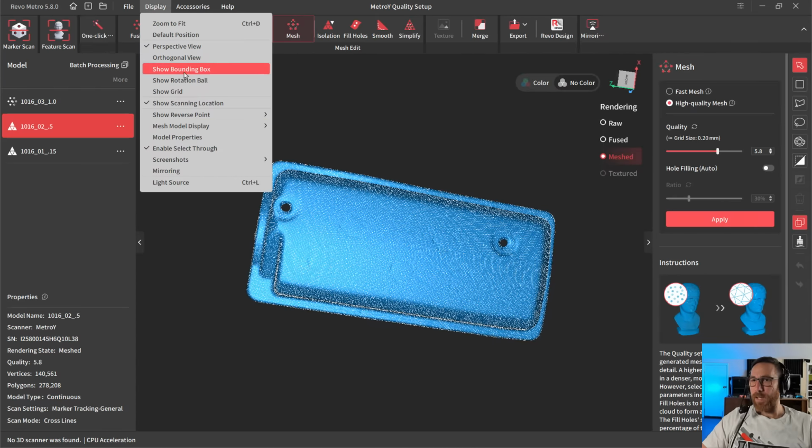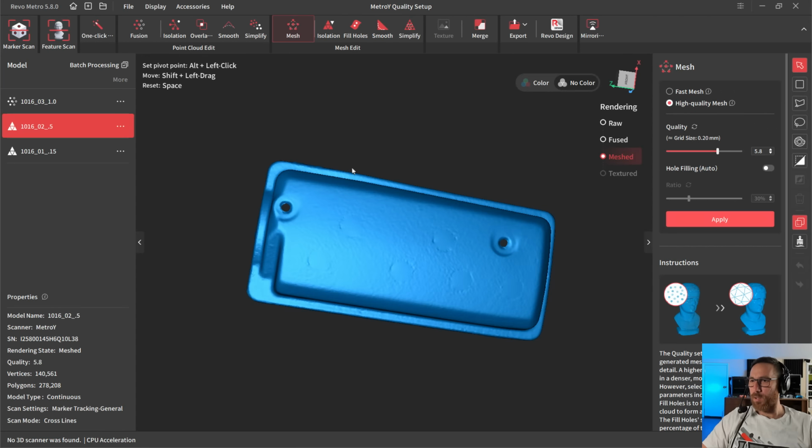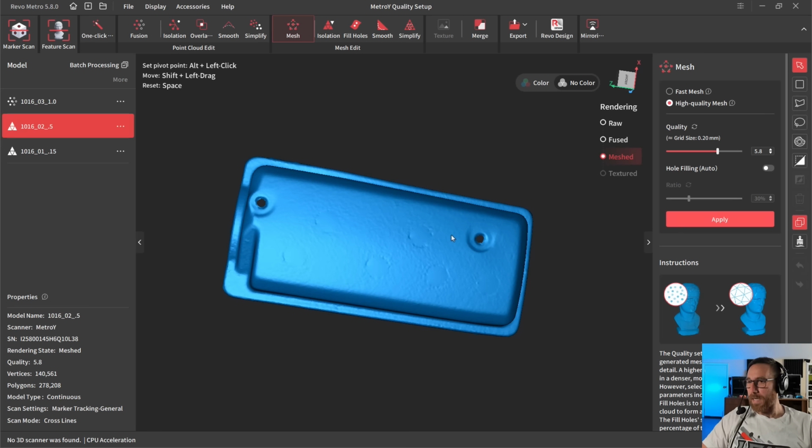So I'm going to go to display and I'm going to turn that off, and I want to get rid of these marker dots. So again, this is something that we need to do. We're going to just select and delete, and we'll do that over here as well.